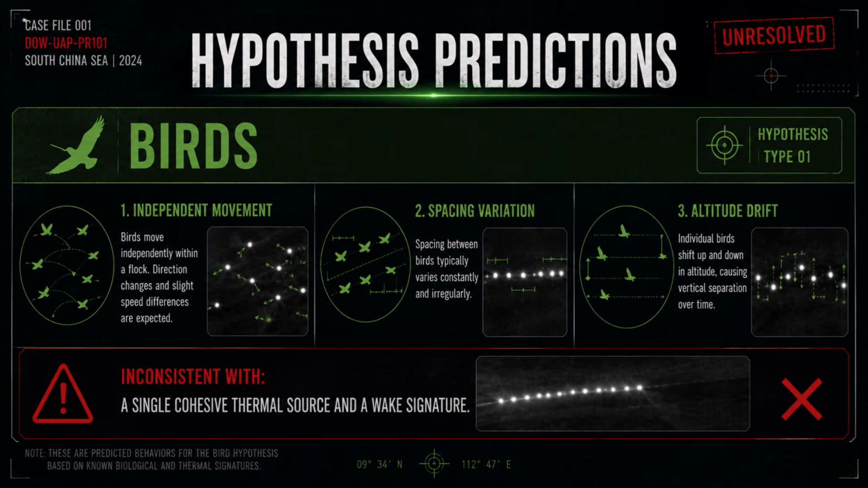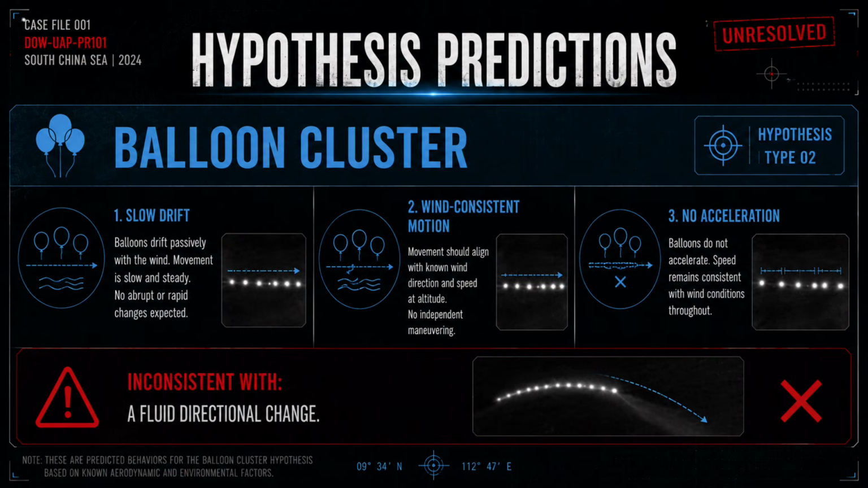So let's run through some hypothesis predictions, and we'll start with birds. With birds, there's independent movement. There's usually going to be spacing variations and altitude drift, inconsistent with a single cohesive thermal signature. And the wake would be an interesting point of contention there. A balloon cluster: if it were a cluster of balloons, you would most likely have a slow drift consistent with wind motion. There wouldn't be any fluid directional change, most likely. These would not hold a shape.